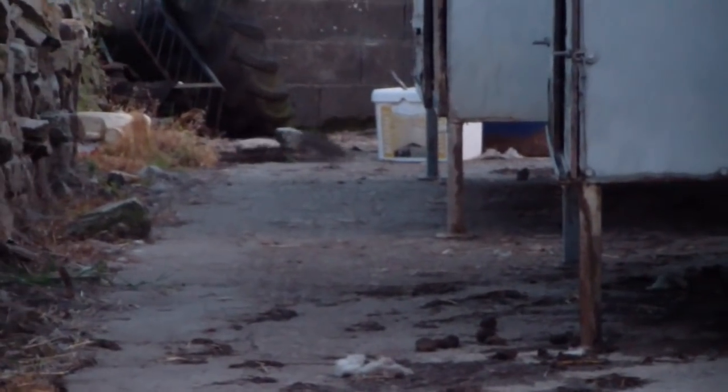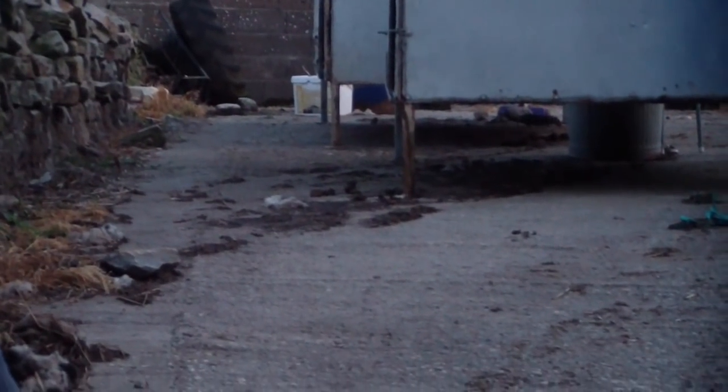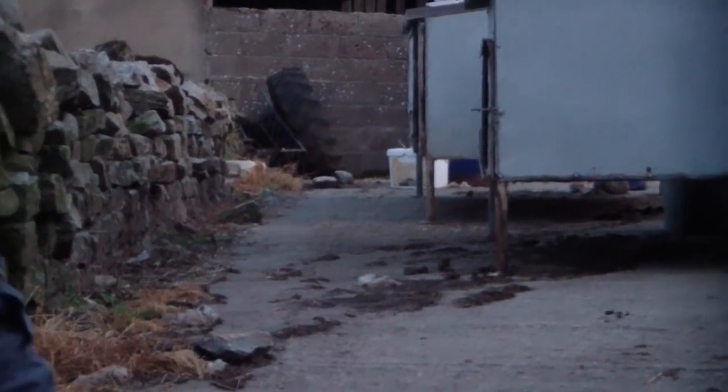The night seems to be settling in a bit now. Still find it a bit difficult to shoot, such as this one. It keeps running out, grabbing a little bit of food, running away, no chance. But PARD's on now. A lot of darkness. Now they're slowly just starting to come out and we are now starting to easily pop them off.